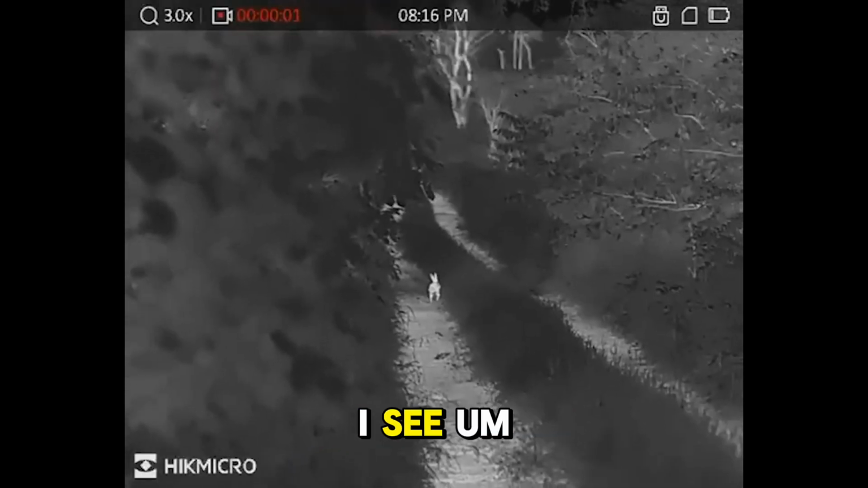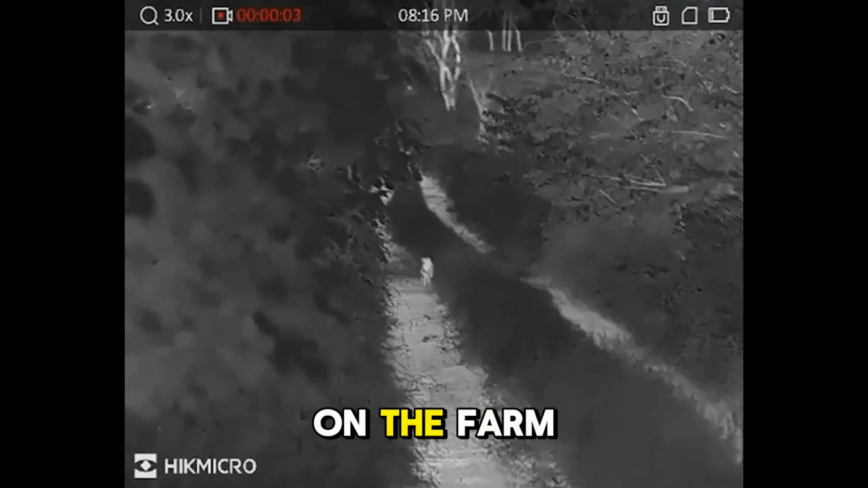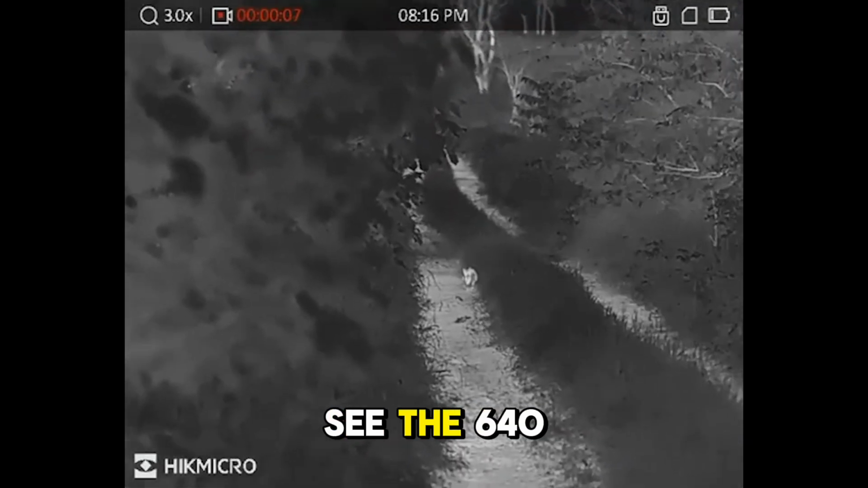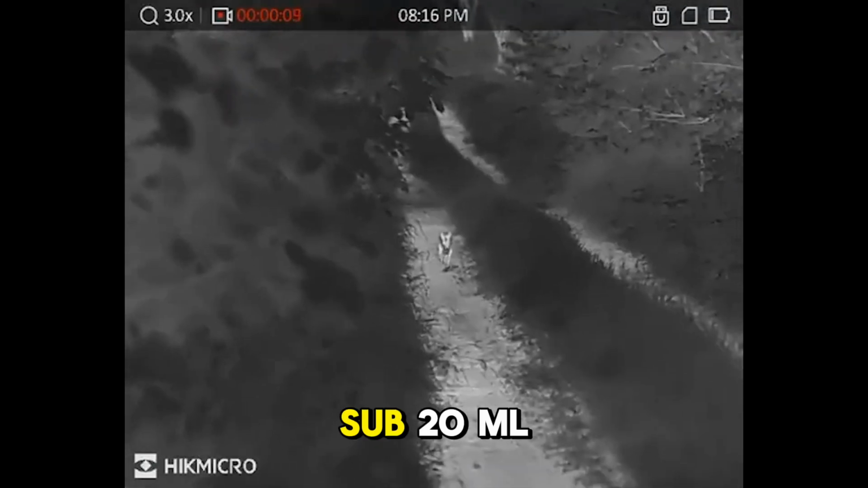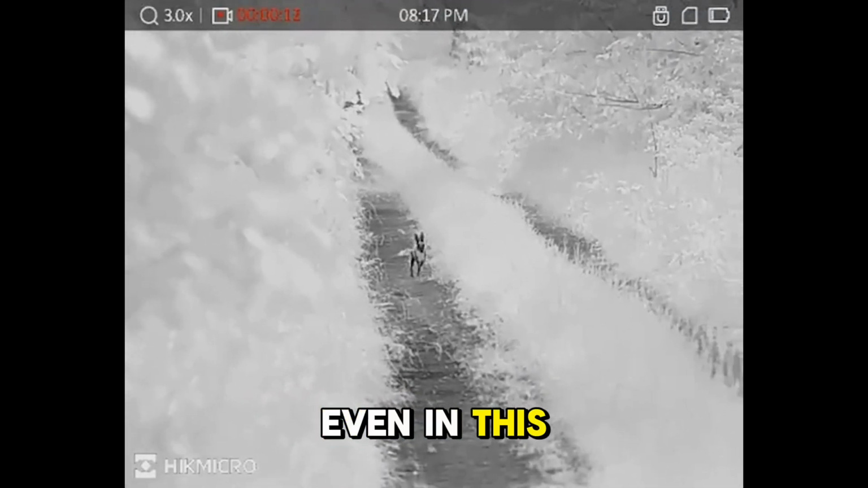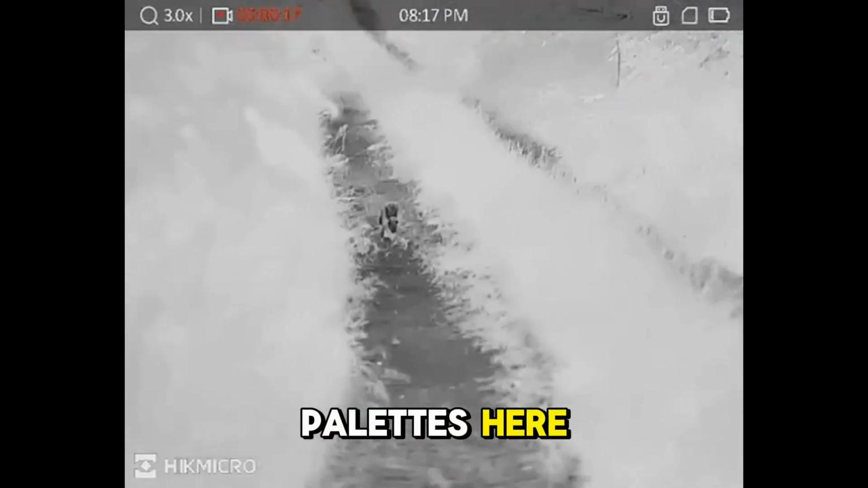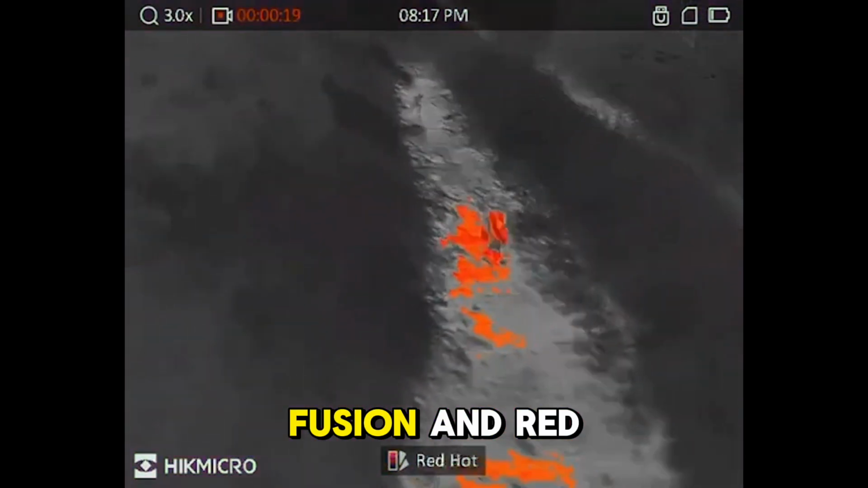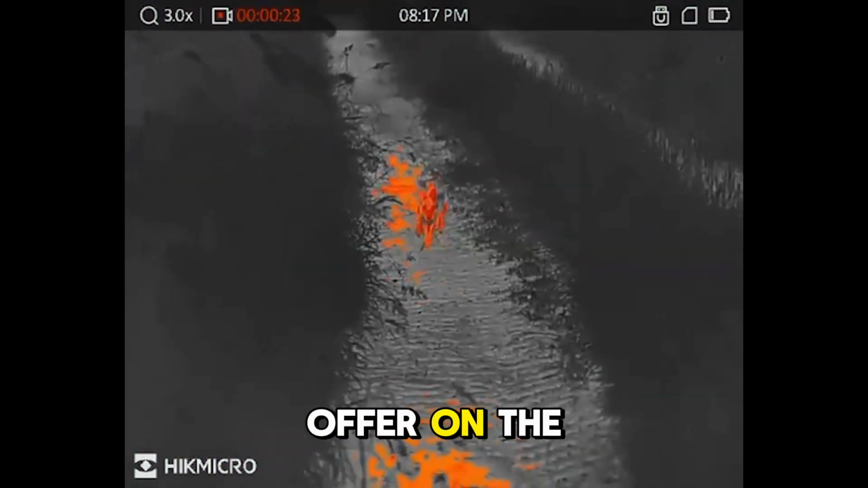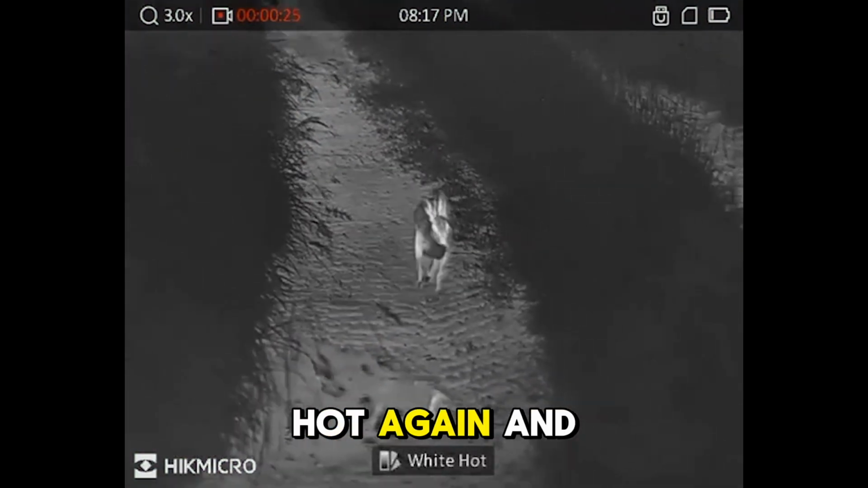So the next thing I see is this hare on the farm track, and you can see the 640 by 512 sub 20 millikelvin sensor on the Condor doing its work even in this hot muggy night. I'm just running through the colour palettes here, so white hot, black hot, fusion and red hot. All the different colour palettes on offer on the Condor, back to white hot again.